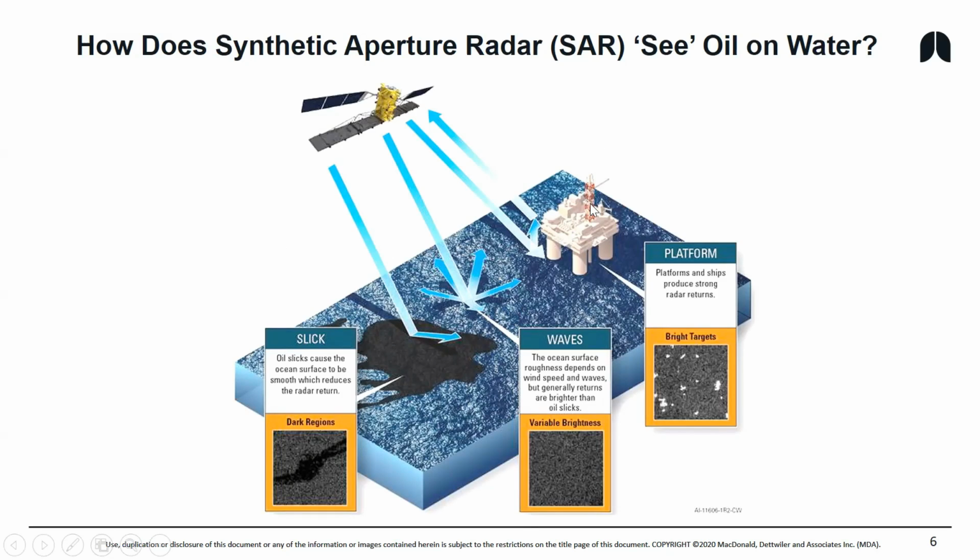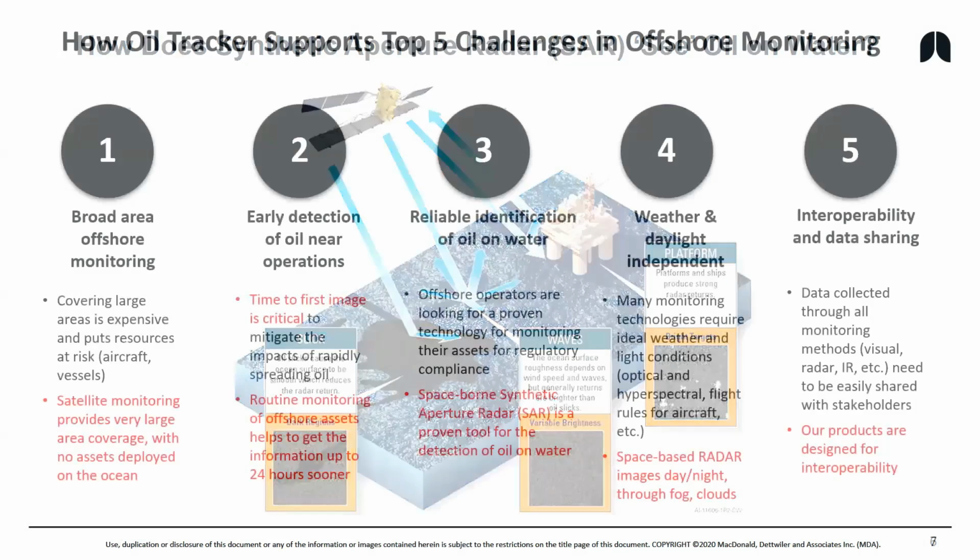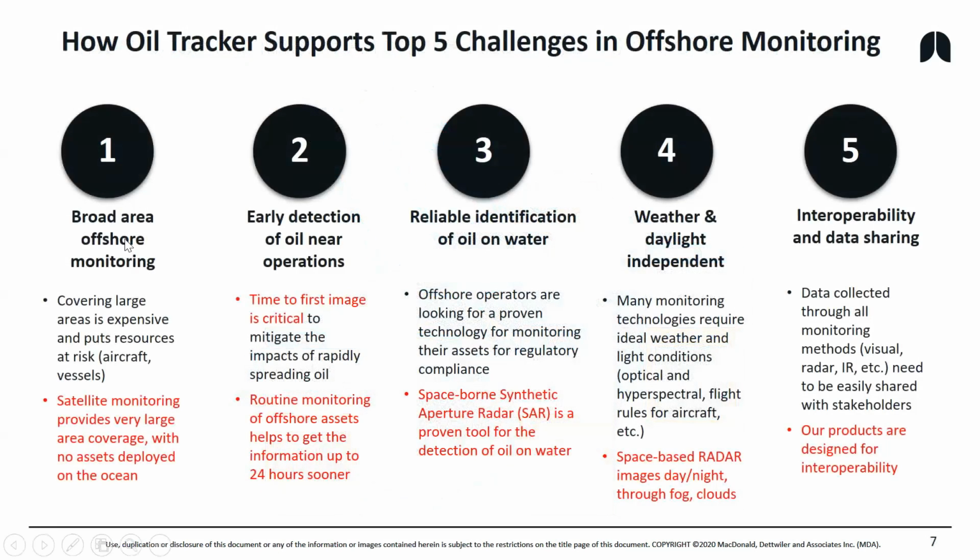If it hits a platform or a ship, that's a metal target to microwave energy, and it bounces back very, very strongly to the satellite. The satellite's at 800 kilometers altitude in orbit, and it orbits the Earth in a polar direction. So there's opportunities to collect imagery on ascending, so we're going north, or descending paths. We can point the satellite as well to different areas. So this allows us to produce broad area offshore monitoring, and the satellite is really covering large areas.